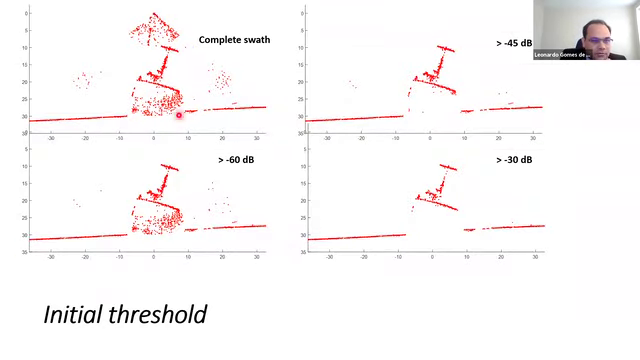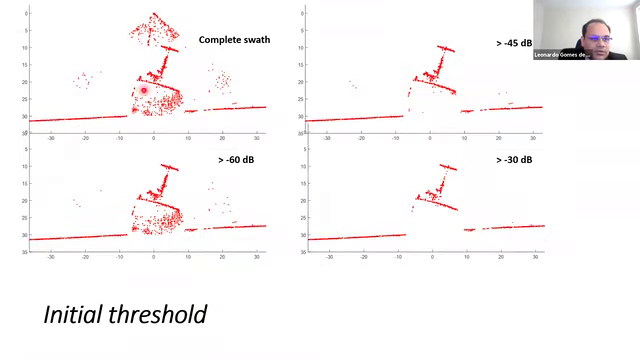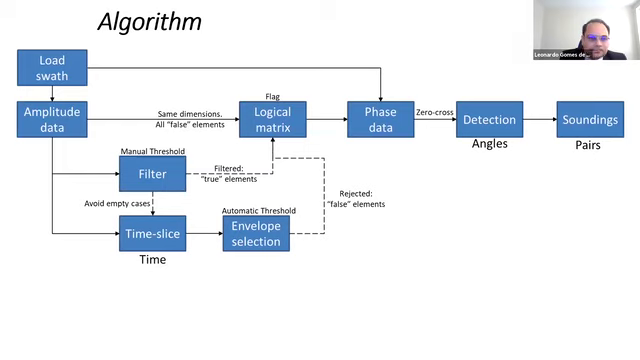This is a result from this same image. So this is amplitude water column data, and my solutions. Using only the automatic threshold, I get this bunch of spikes here and here. And when I apply my initial filter, it gradually reduces the number of spikes. So the challenge becomes to find a value that displays the smallest possible number of spikes without removing real data.